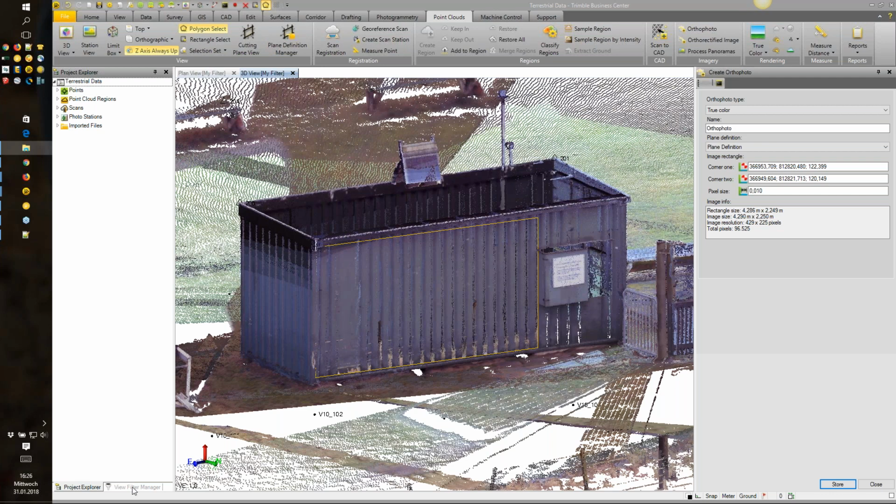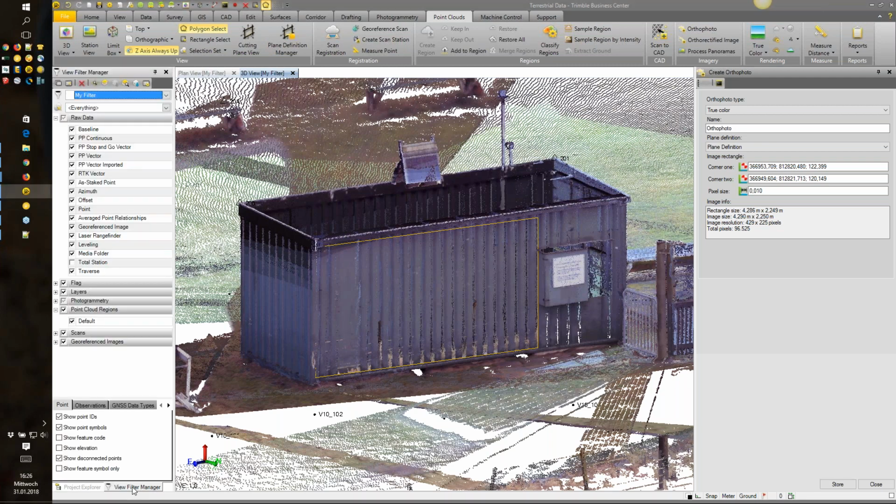Yep, which is quite good. One more point to that create autophoto feature in TBC. When you take a look at the view filter manager, you will get the extra entry called georeference images. So these images, these TIFF files, are actually georeferenced. That's why this text file comes with that image.